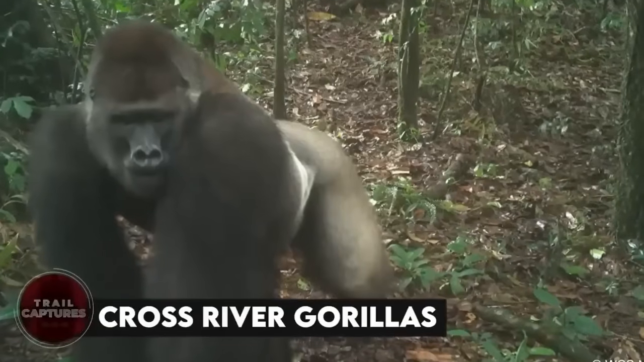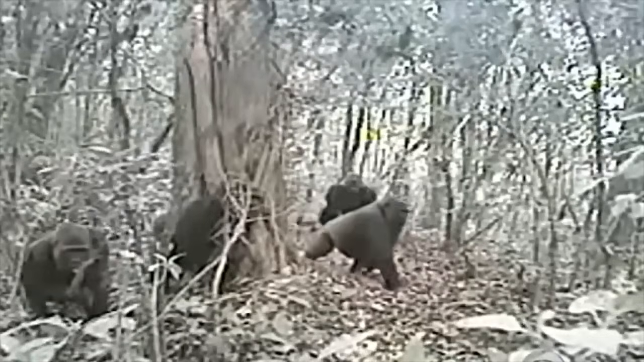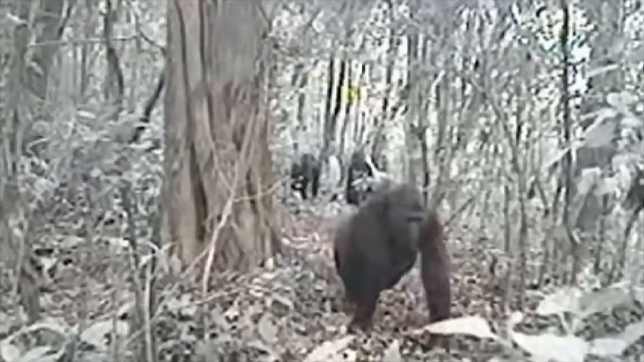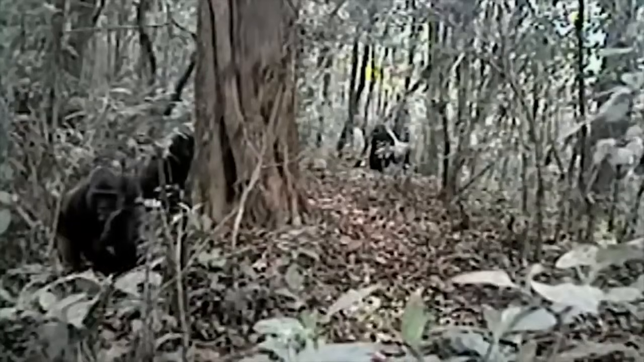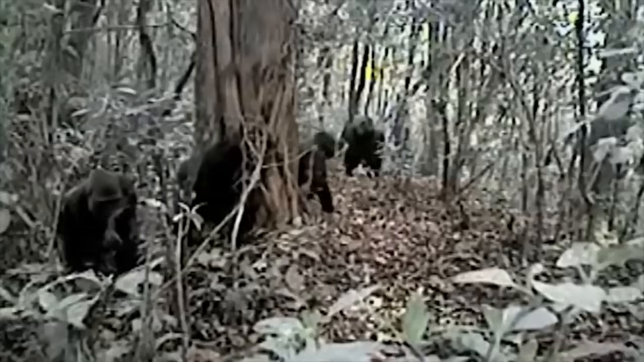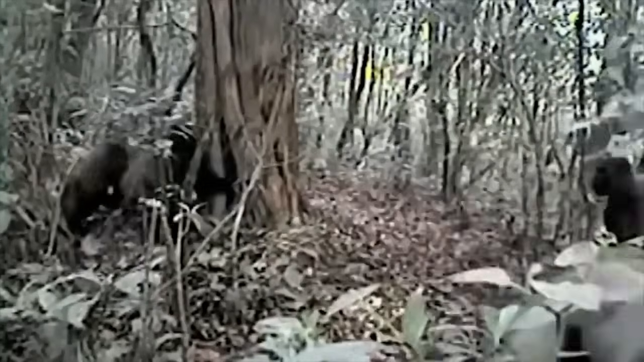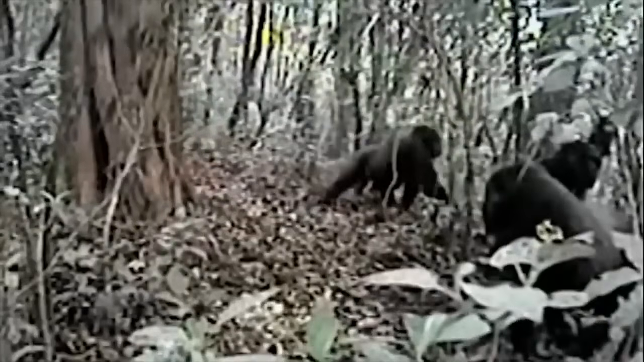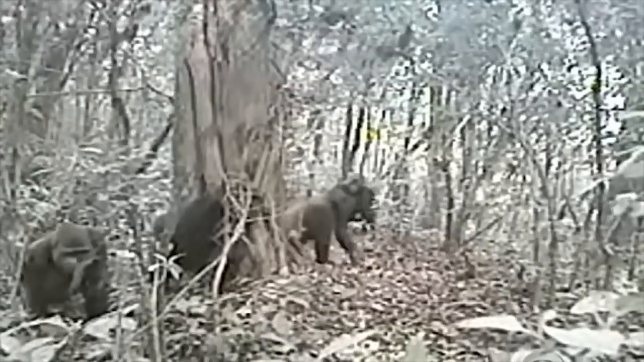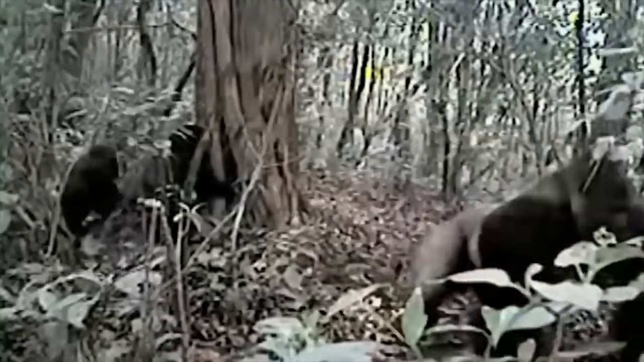Cross River Gorillas. If you think it's just another usual trail cam video which shows gorillas sitting here and there and busy with their normal routine, that's not the case. These aren't just any gorillas. These are the Cross River gorillas, and sadly they're endangered with only 200 individuals left to survive. In fact, these are the rarest gorillas on the whole planet. And this trail cam happened to capture these majestic creatures living their lives in Cameroon.